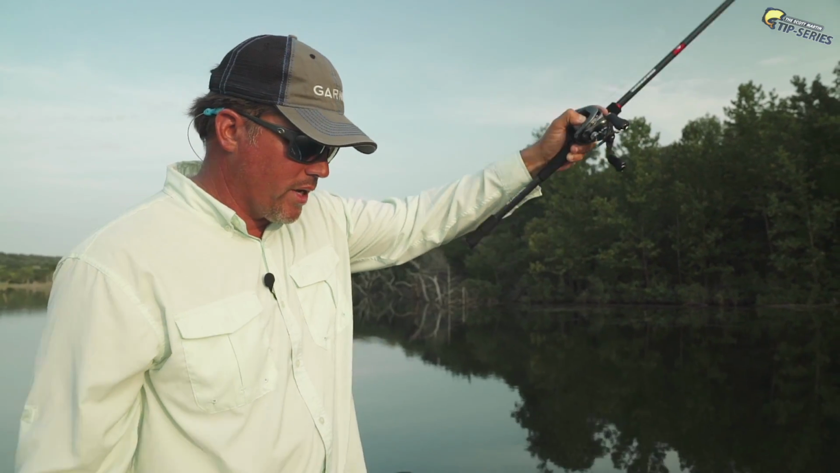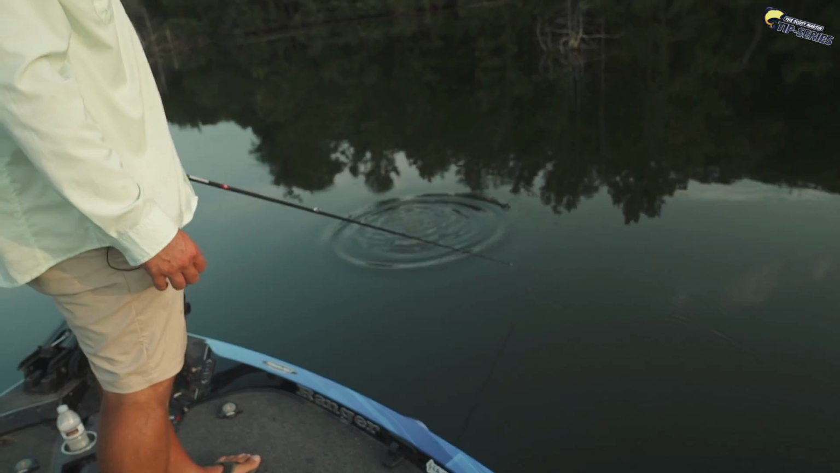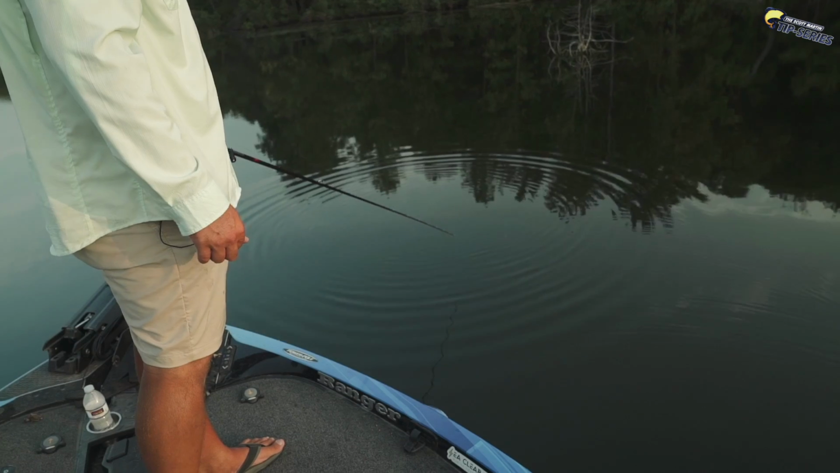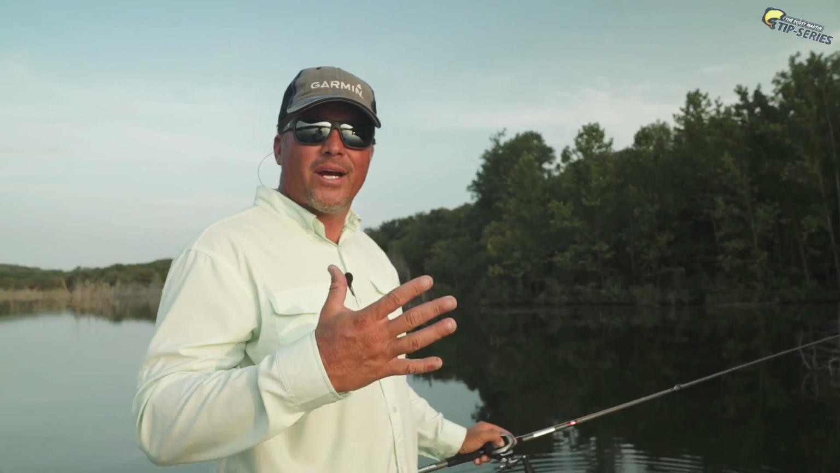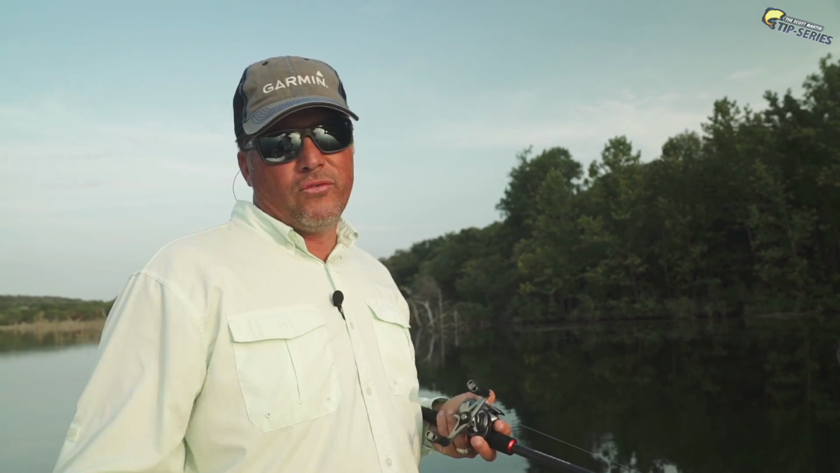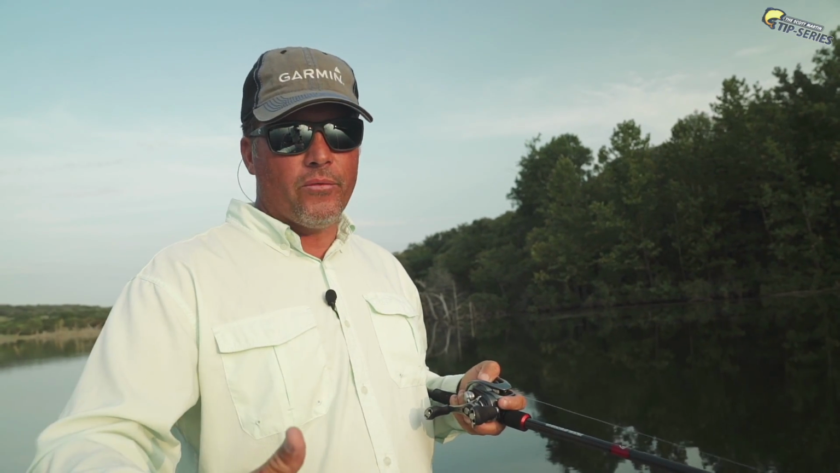So watch this, here we go. Drop it in like this. 1, 2, 3, 4, 5, 6. So it's about a 6. Got tight on a 6. So almost a 5, right? So in 5 seconds, it's gonna go 10 feet. 6 seconds, it's maybe 12 feet, whatever the math may be. So I know that if I count to 6, my bait's about 10 foot down, right?